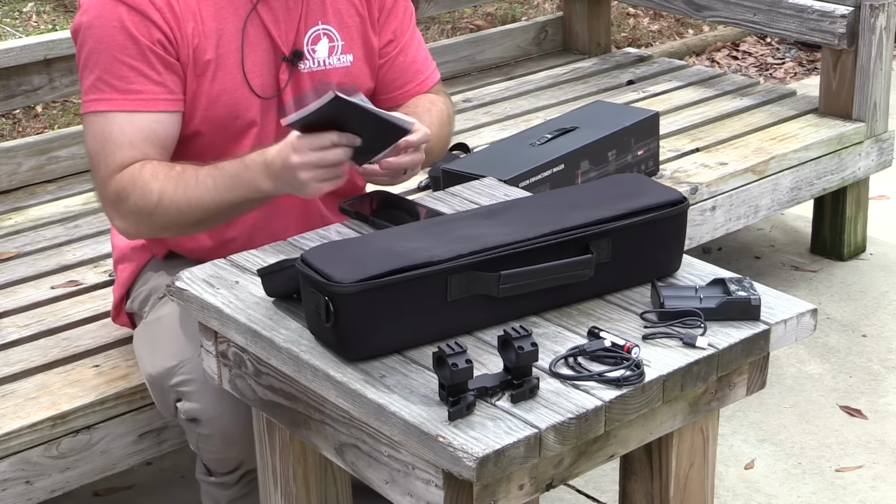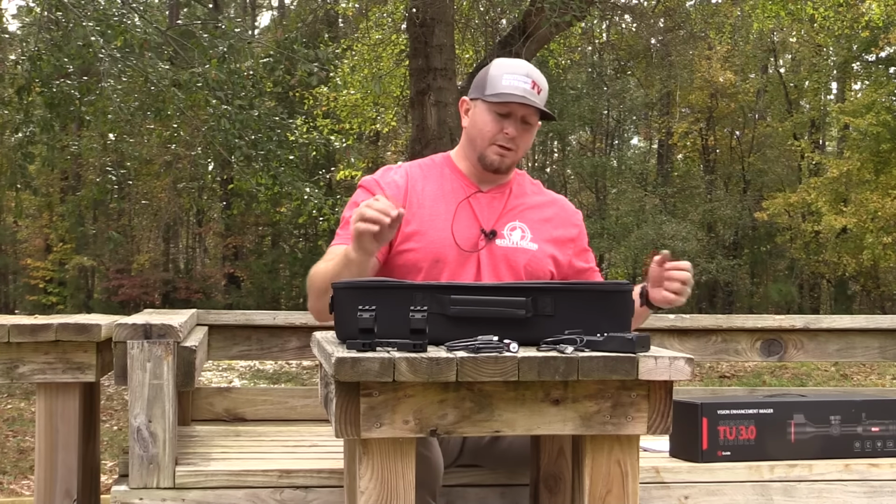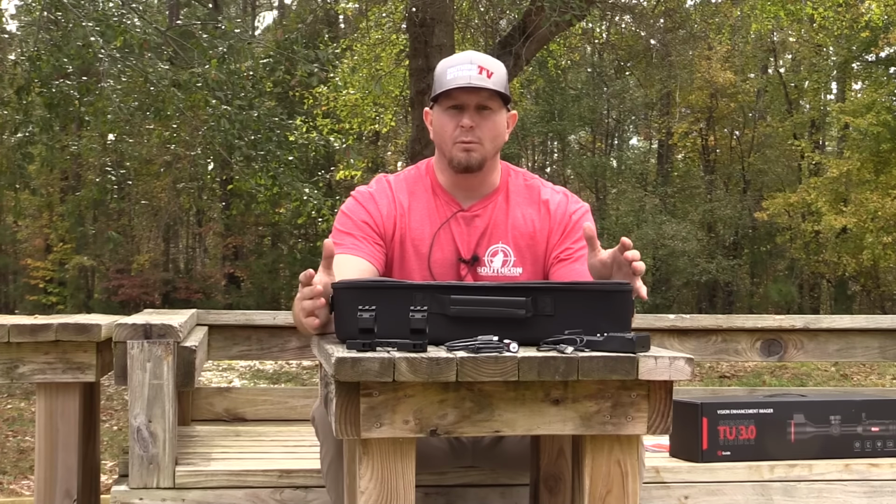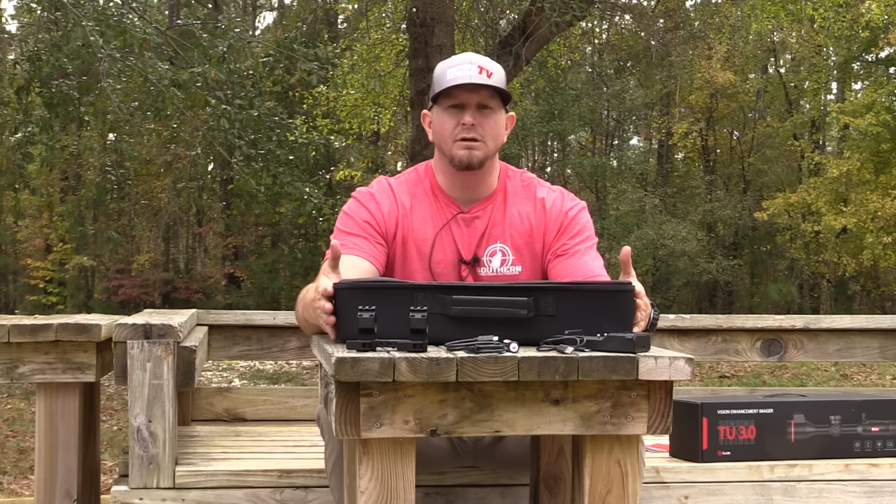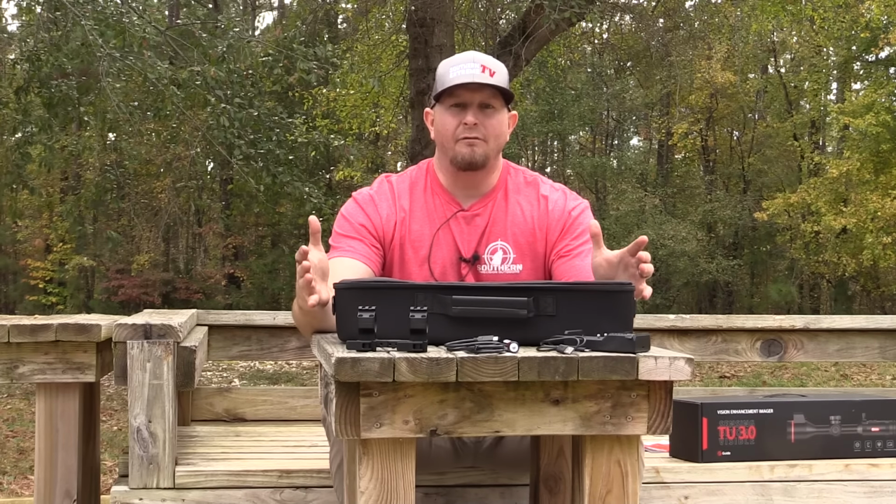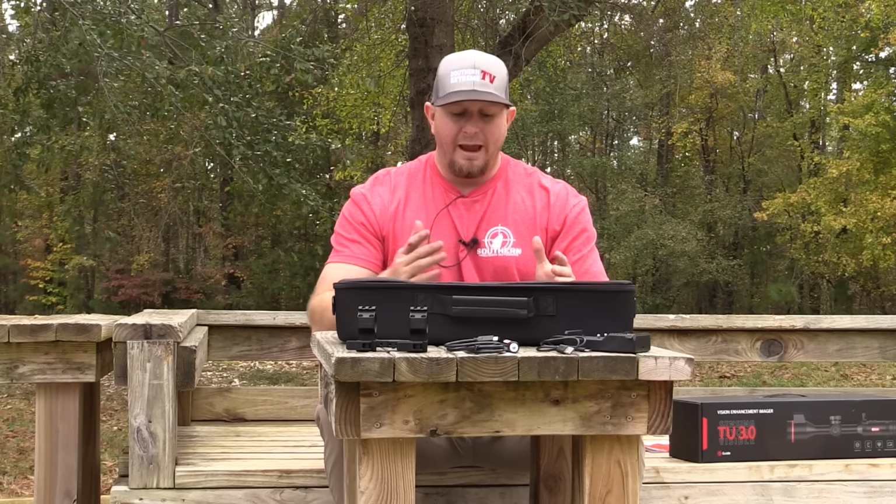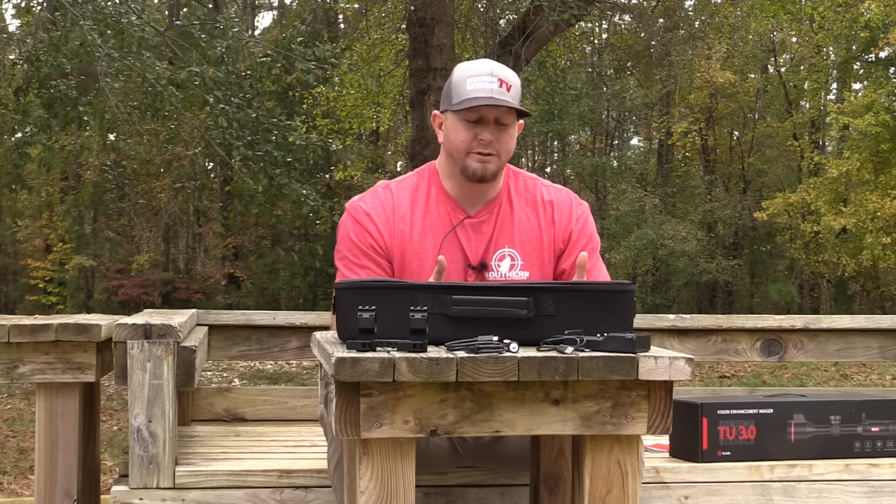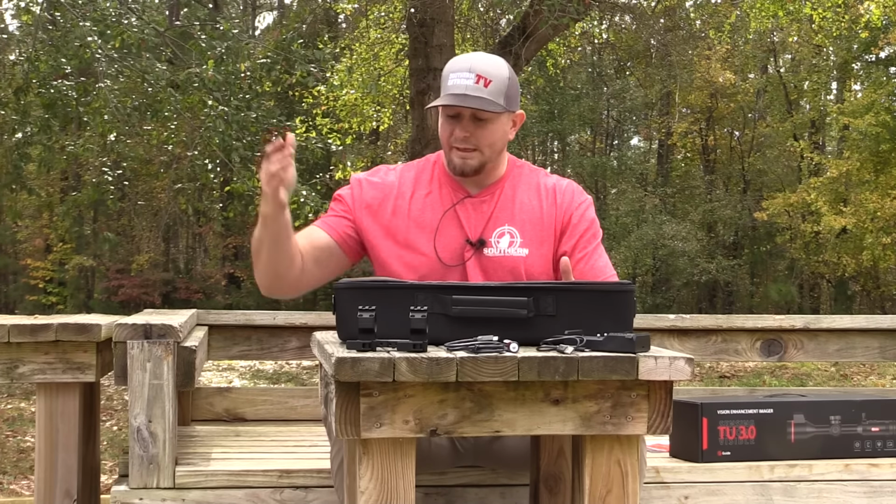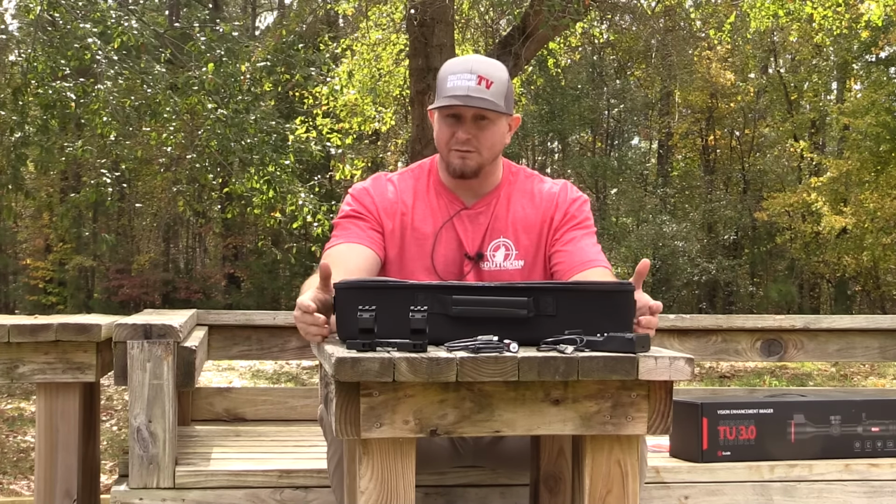So the one cool thing, while we're talking about the warranty card before I get the scope out, GOYOTE is a very unique thermal manufacturer because they actually offer arguably the longest warranty of any thermal manufacturer out there. They have a 10-year thermal sensor warranty. That is incredible. If you think about how fast and how quickly the thermal world has been changing, even over the last 3 years, having an optic that is manufactured in 2025, and they are standing behind that optic saying that all the way until 2035, you are going to be under warranty and covered with this scope.